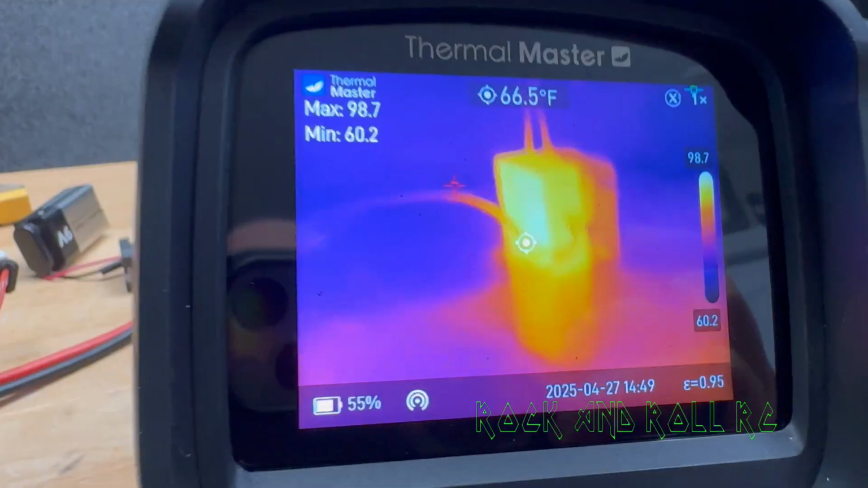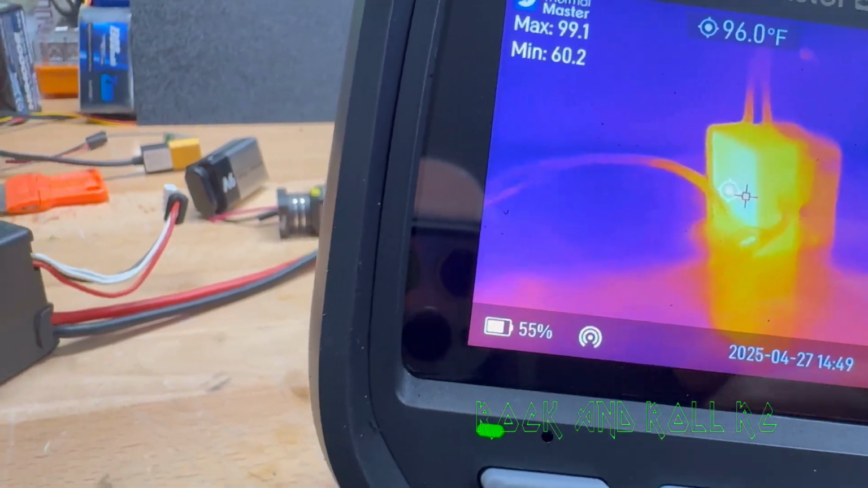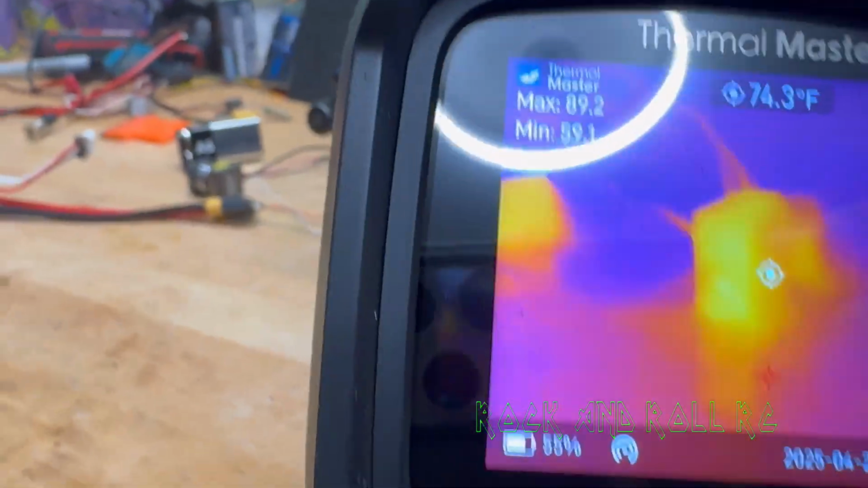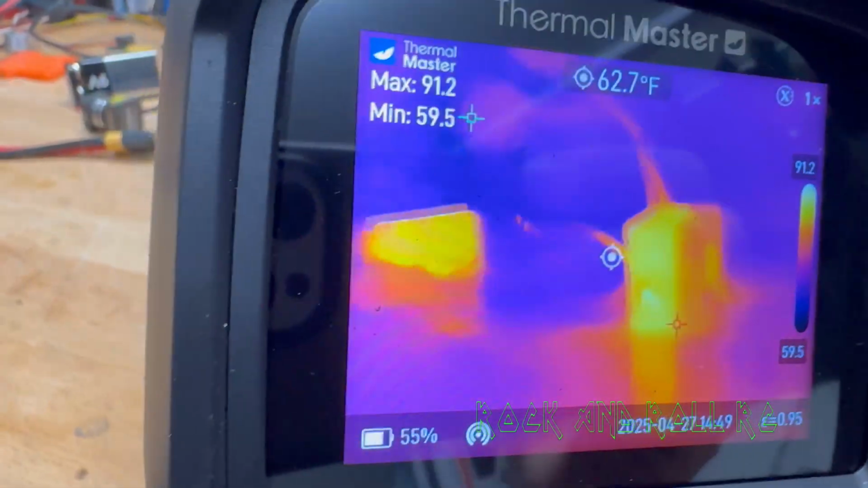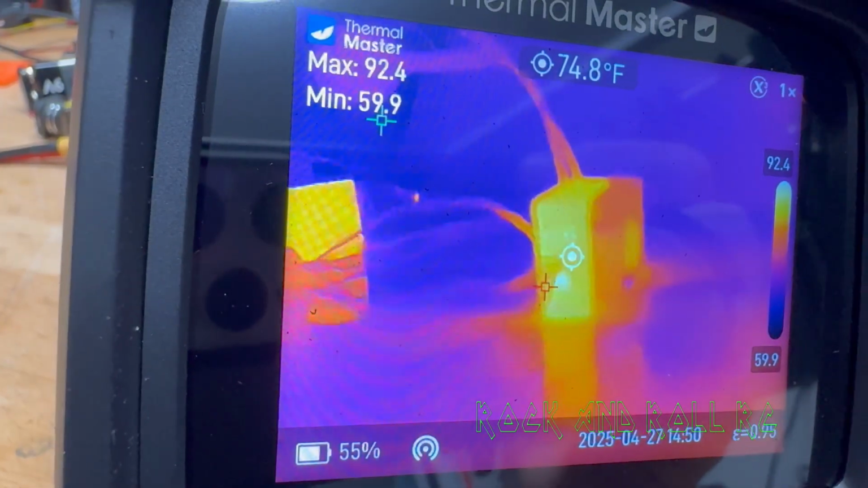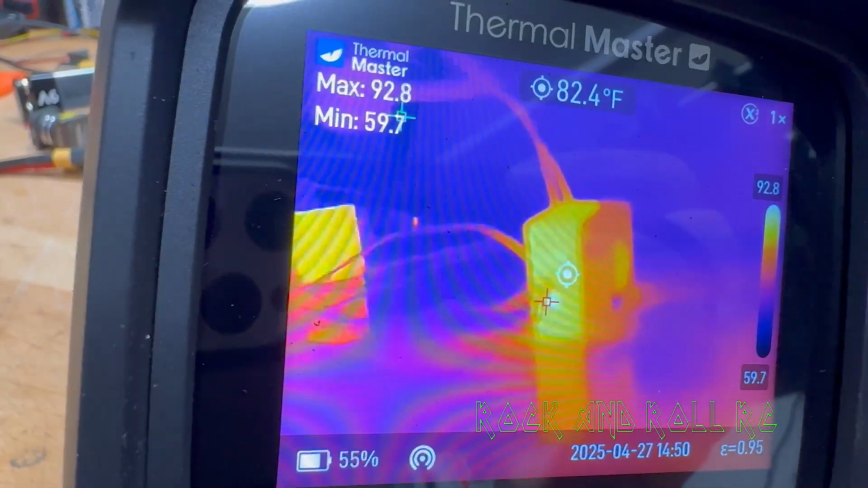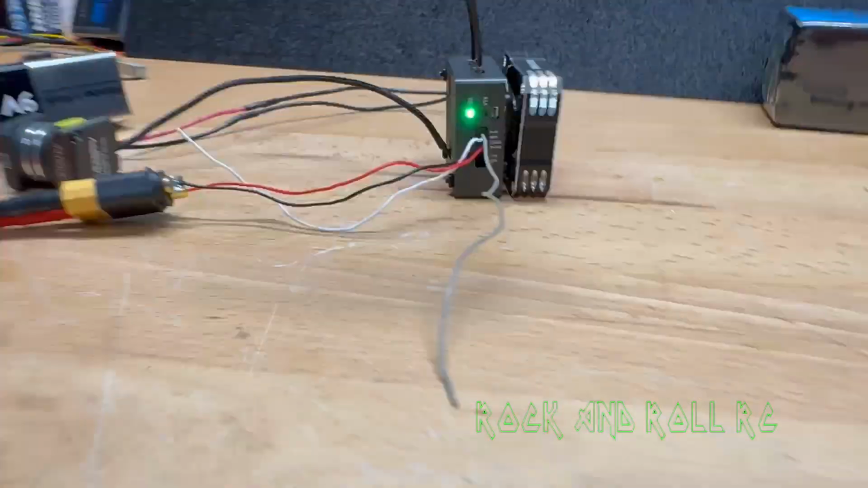Okay, here we are at the 2 minute mark with the fan blowing cold air onto the heatsink side of the VTX. The temperature has gone up by about 10 degrees on the heatsink side into the higher 80s. The fan is still working, but it's getting warmer. We're going to continue with this test. Stand by.